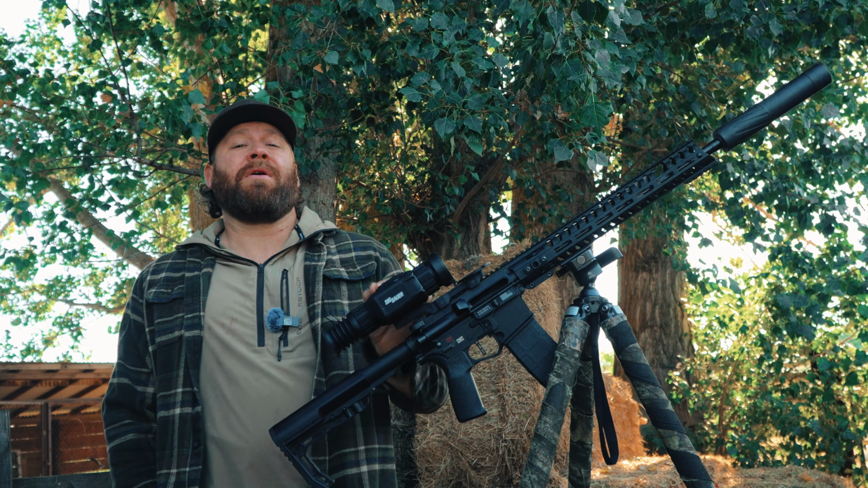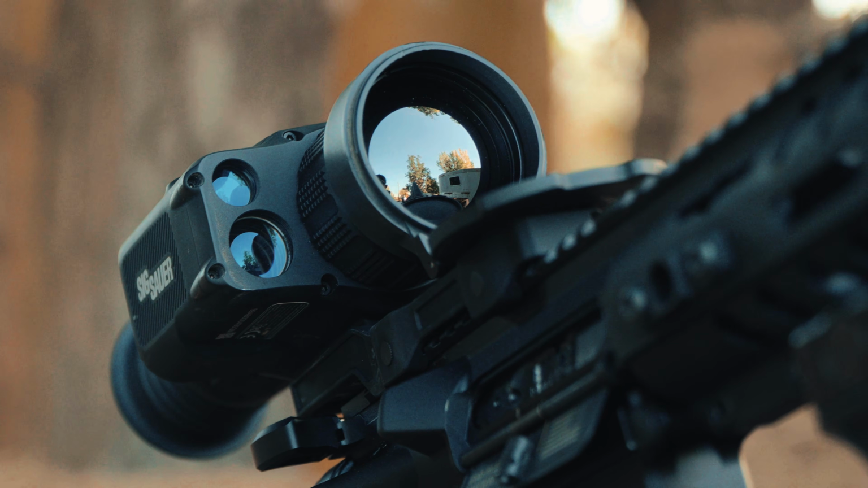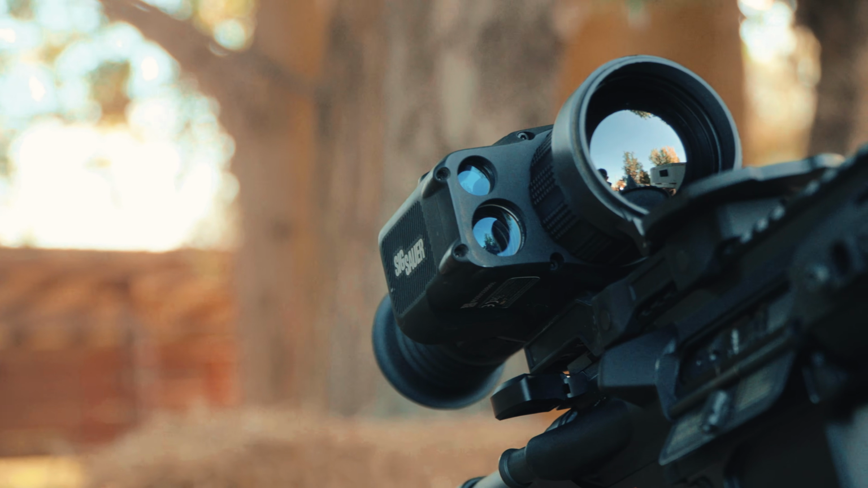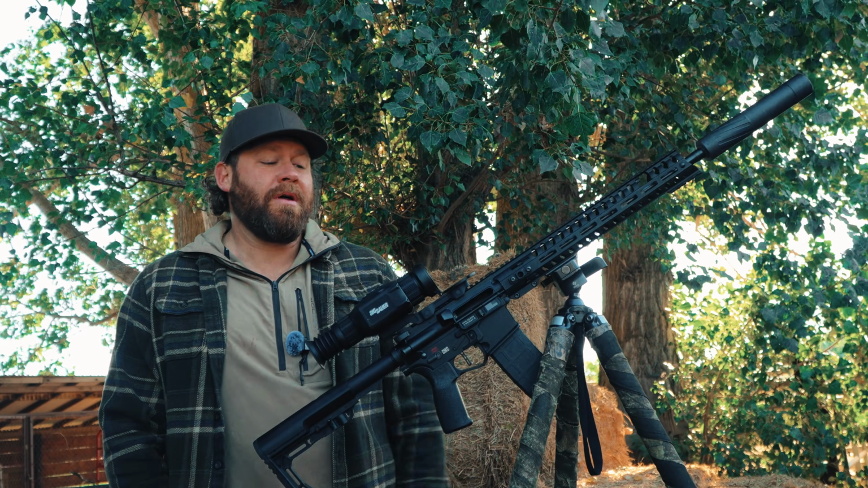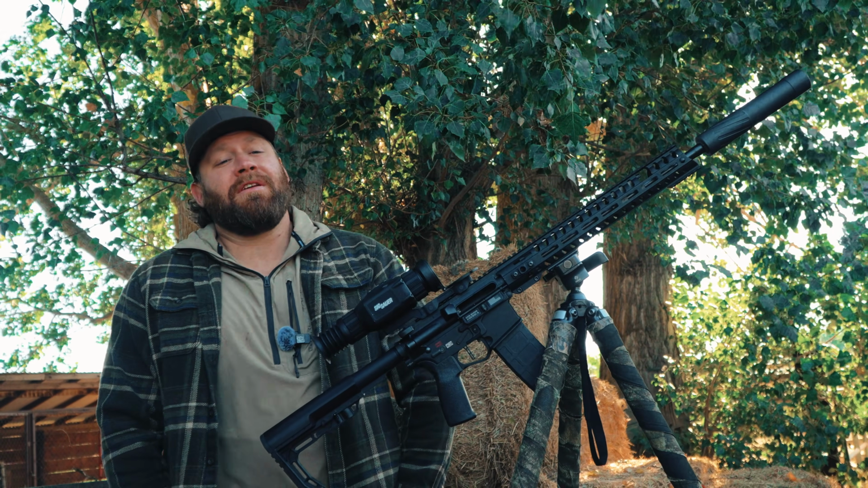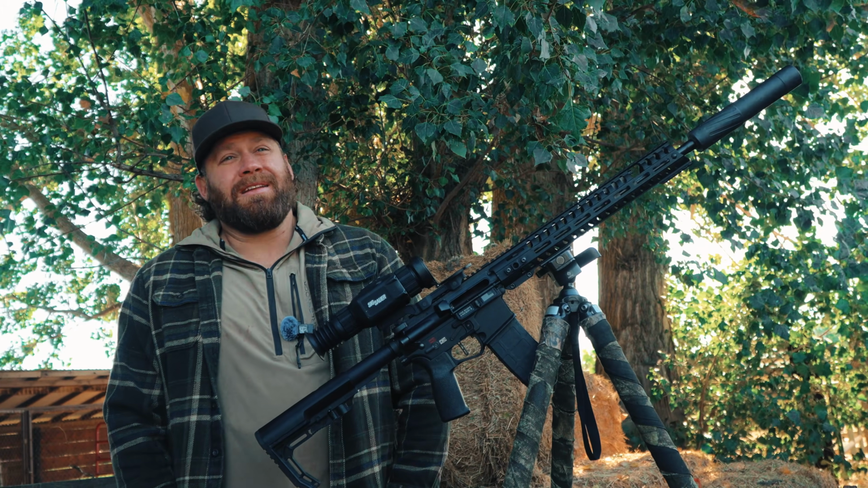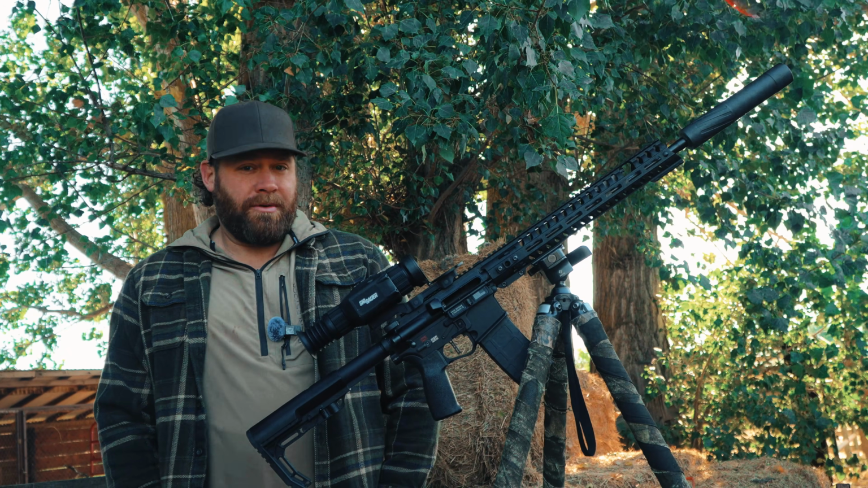It's also an LRF, which is a laser rangefinder. It's built into the side. You can't bump it, knock it loose. And here's the really cool thing about this. It is Sig's laser rangefinder. This is not some Chinese thermal laser. This is actually a Sig laser. It uses Sig's algorithm, Sig software, and it's the best laser rangefinder I have used to date in a thermal.